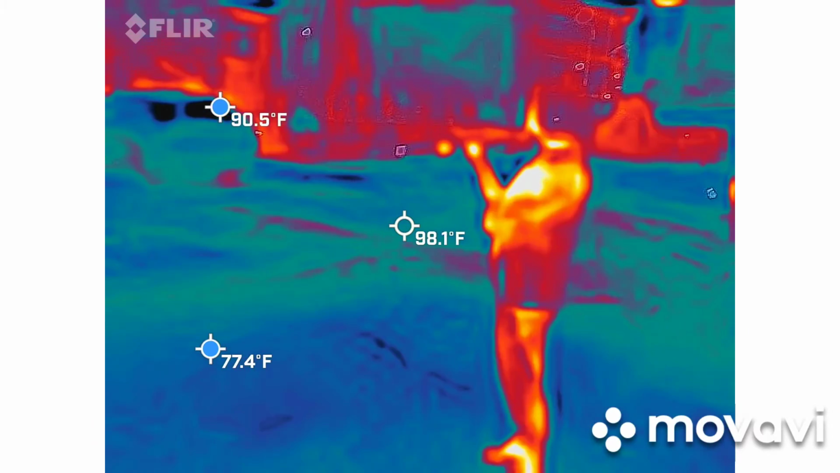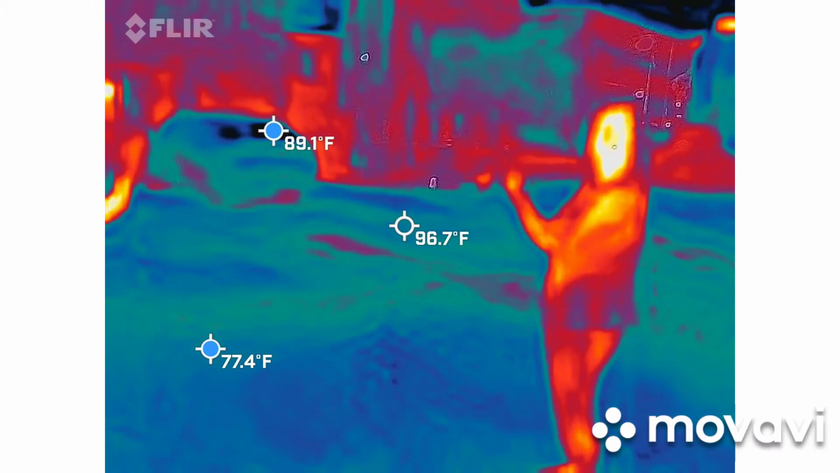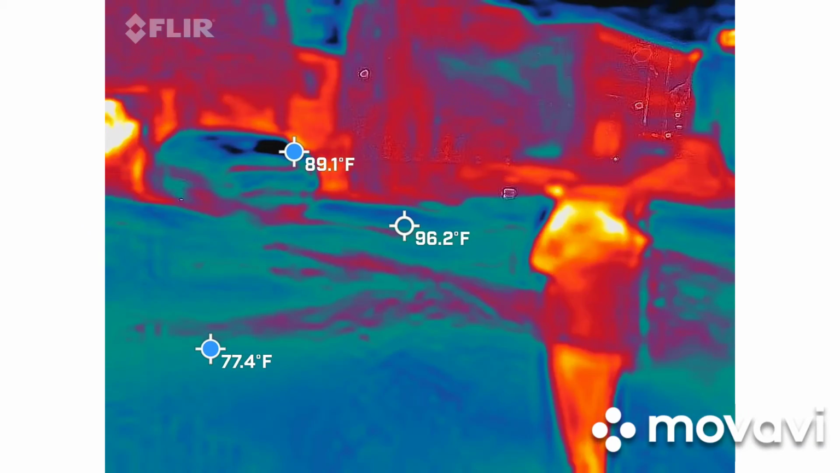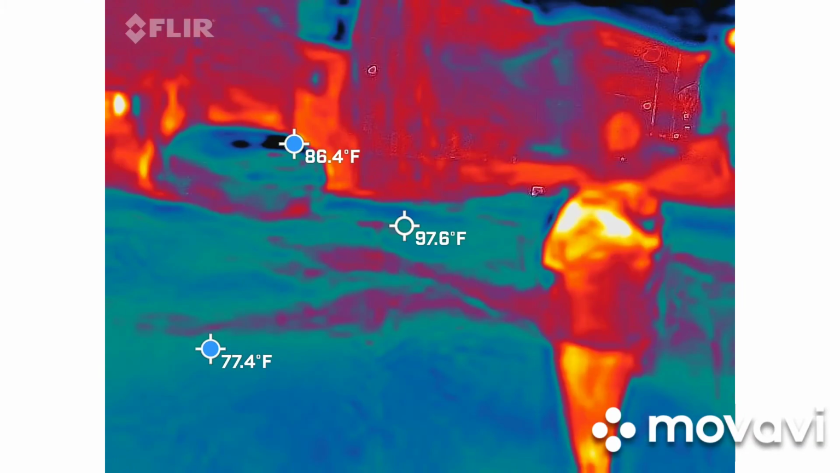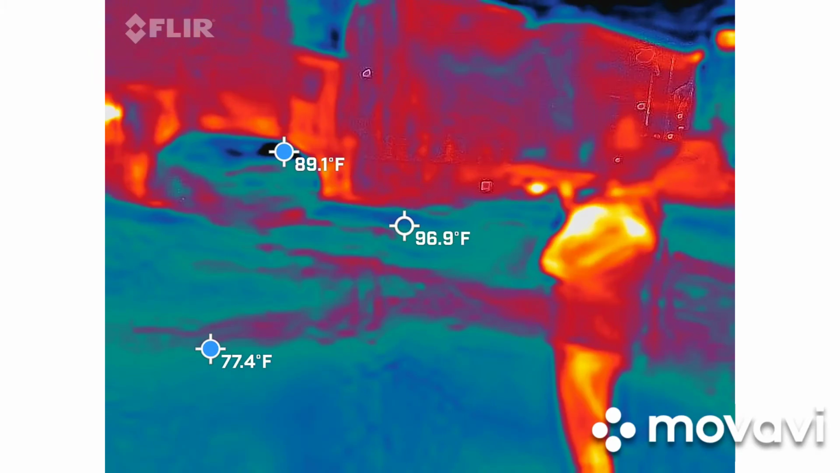Well, the gate isn't even original to the mansion. That was for the restaurant that was here in the early 2000s. It's called Molly Darcy's. And the gate was actually a little bit further to our left because the carriage house would have been on the right. So again, the center of the home was a little bit further down.